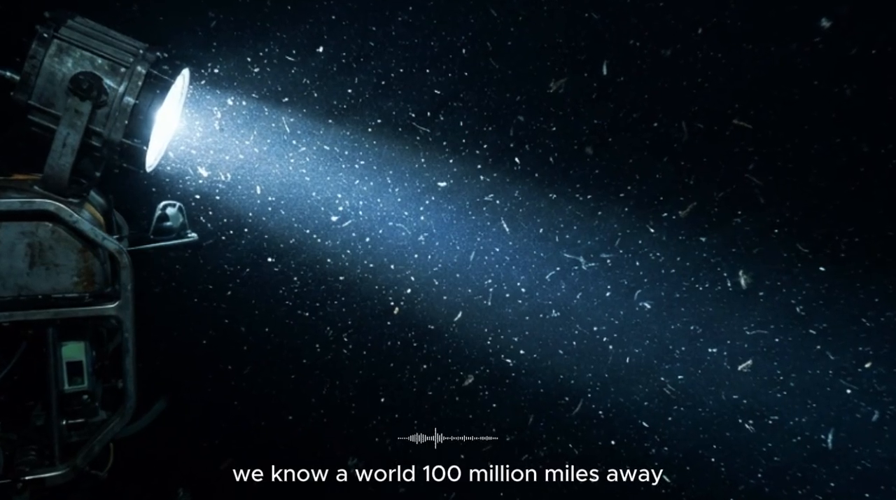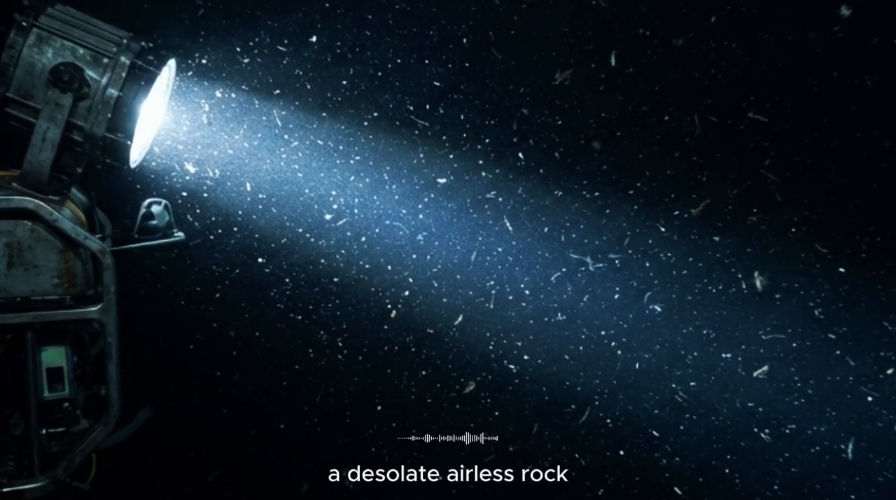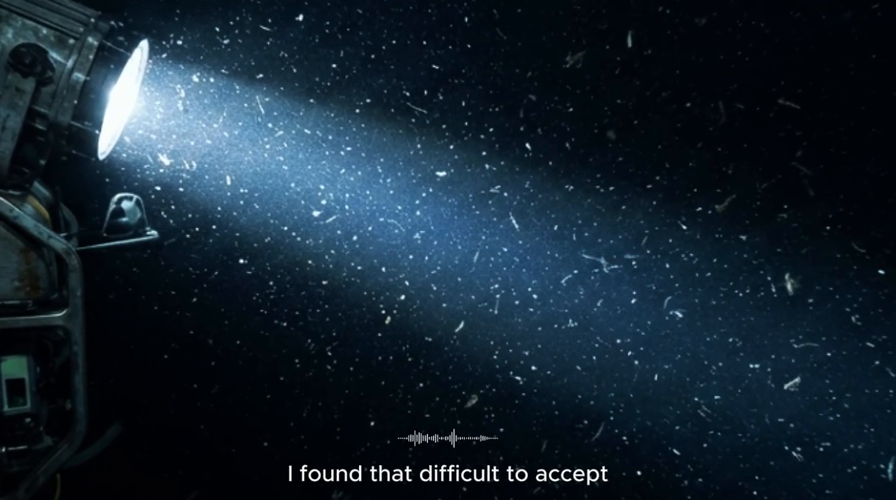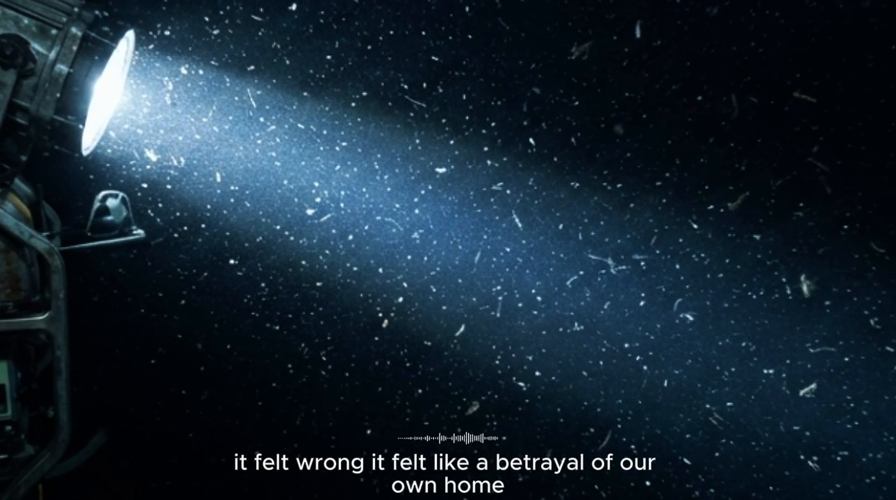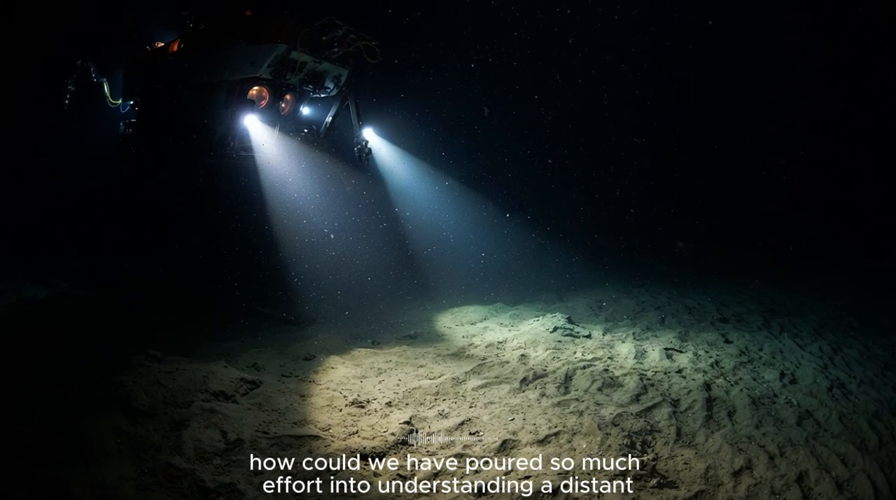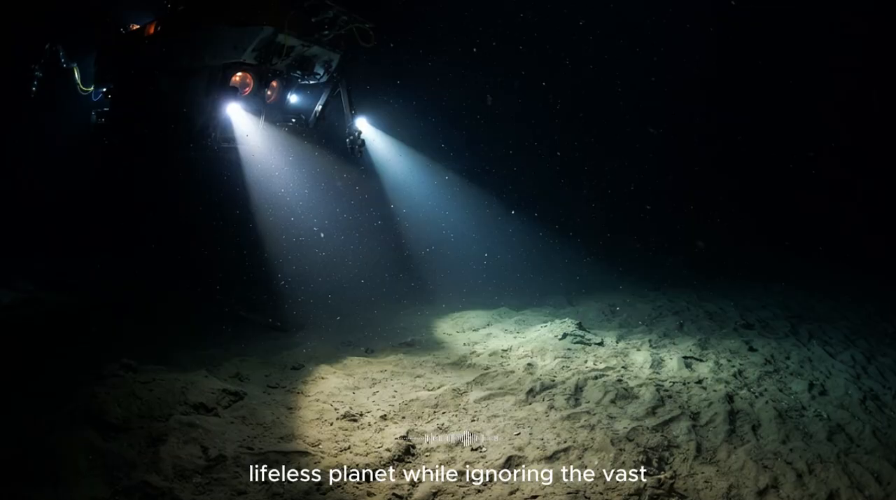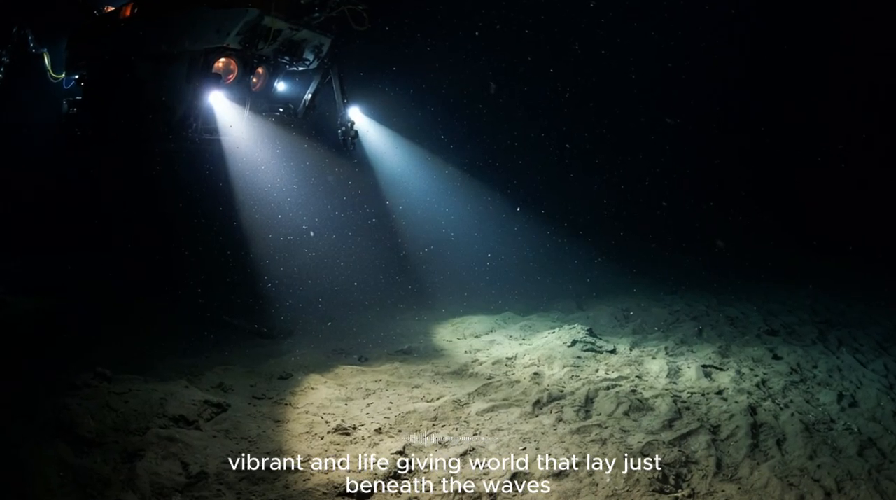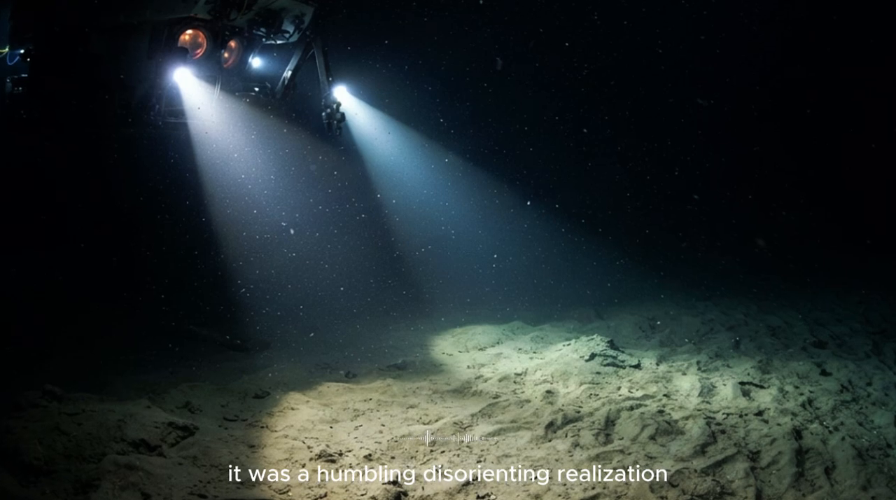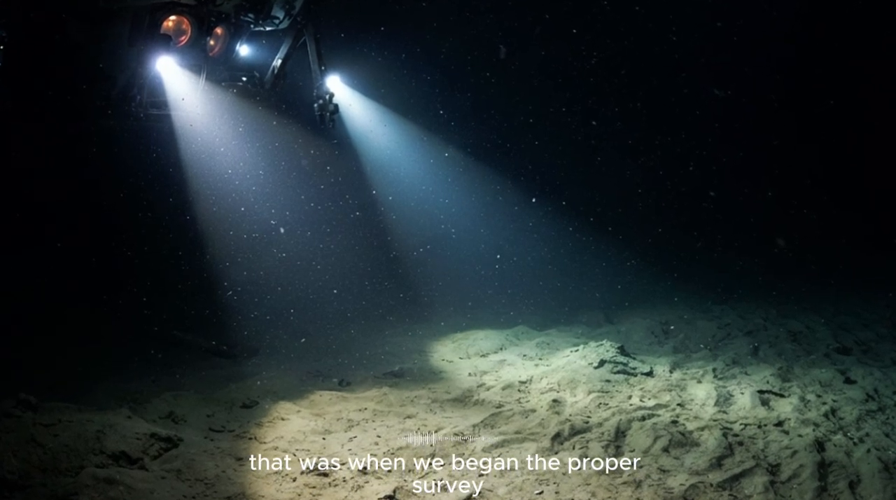We know a world 100 million miles away, a desolate, airless rock, better than we know the world beneath our own boats. I found that difficult to accept. It felt wrong. It felt like a betrayal of our own home. How could we have poured so much effort into understanding a distant, lifeless planet, while ignoring the vast, vibrant, and life-giving world that lay just beneath the waves. It was a humbling, disorienting realization. That was when we began the proper survey.